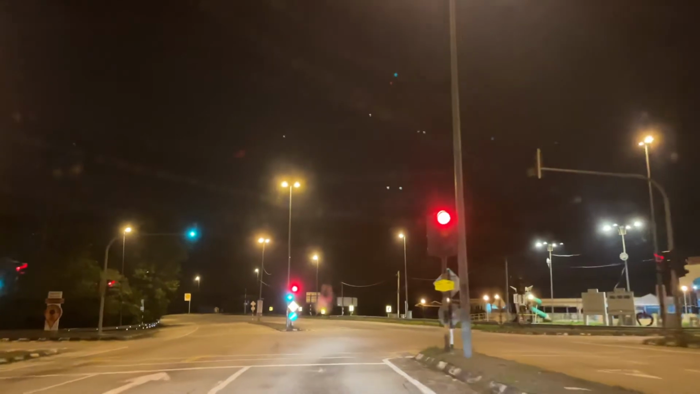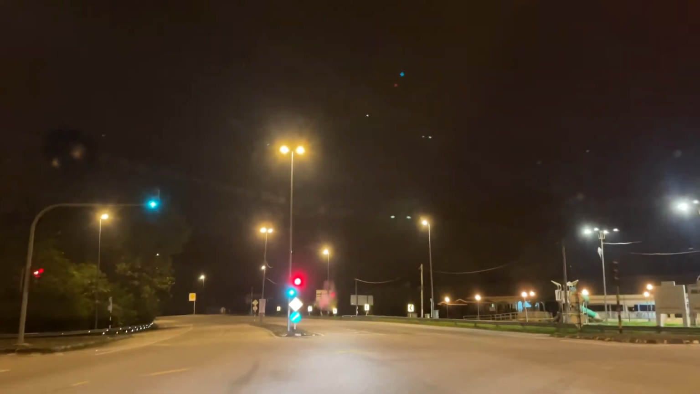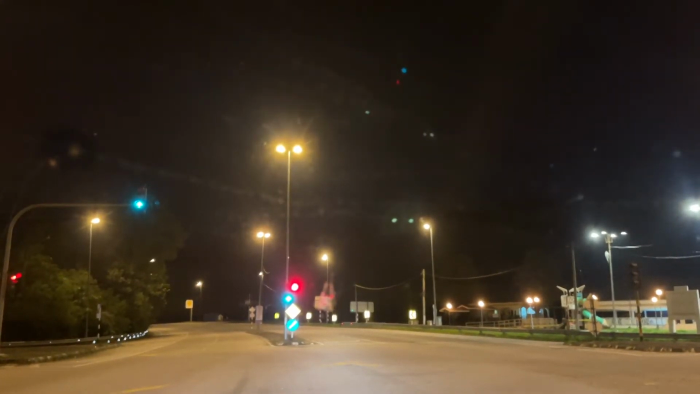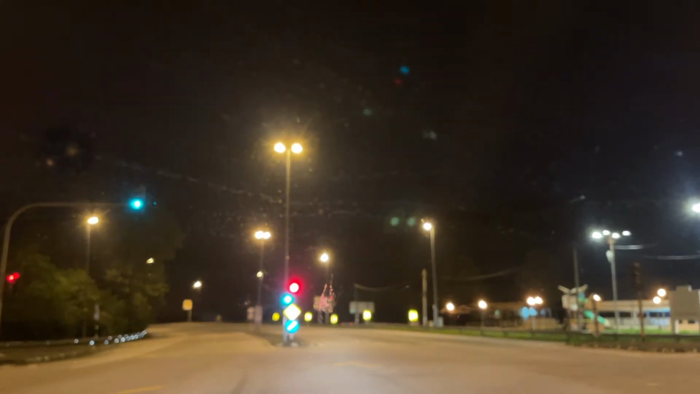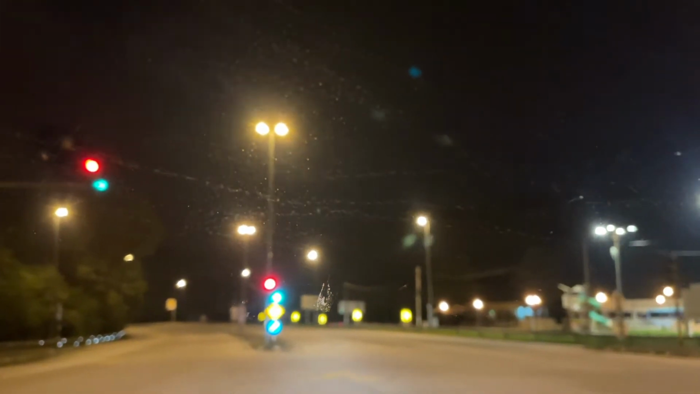Shell is closed. That used to be a 24-hour station. There's a Shell right ahead. There's, let me see. No, you can't see it. I can see it. Let me see, is that it? No, it isn't. Okay.